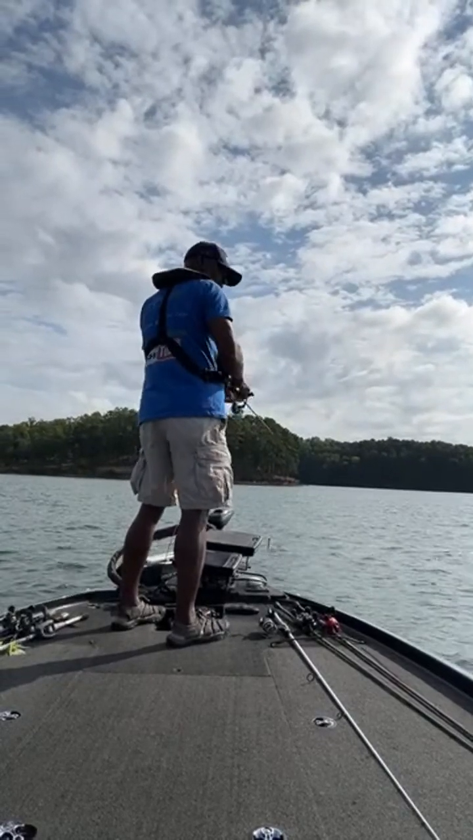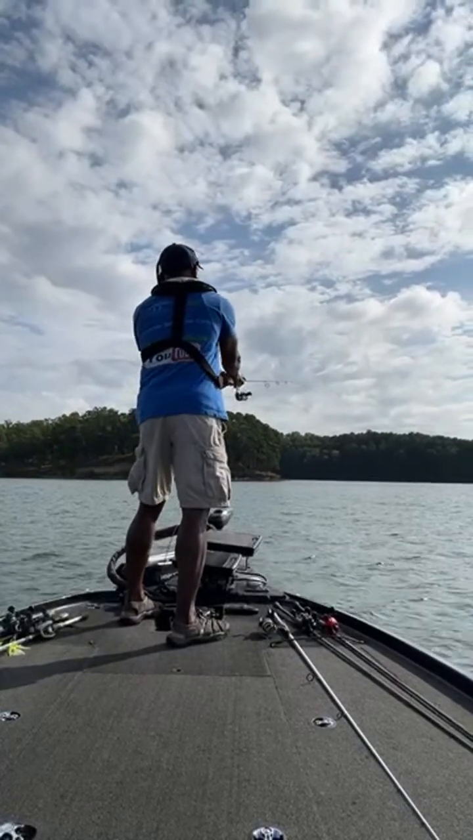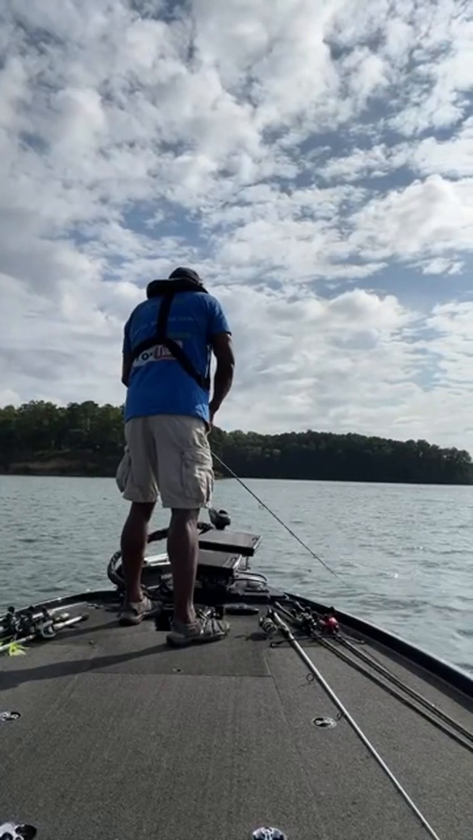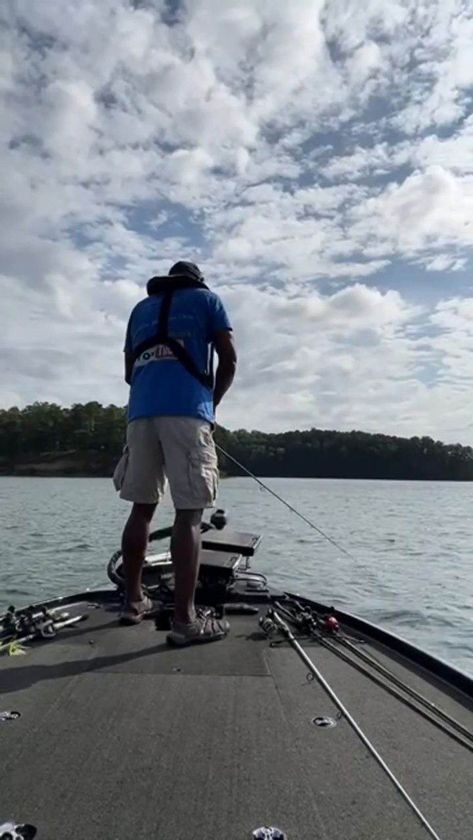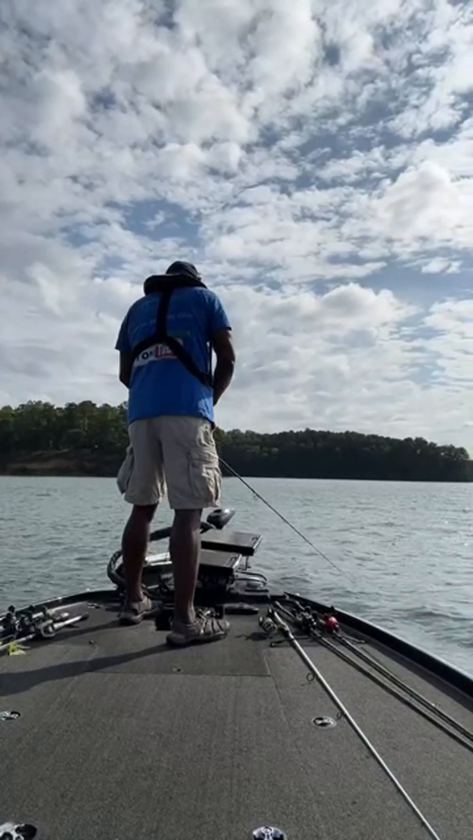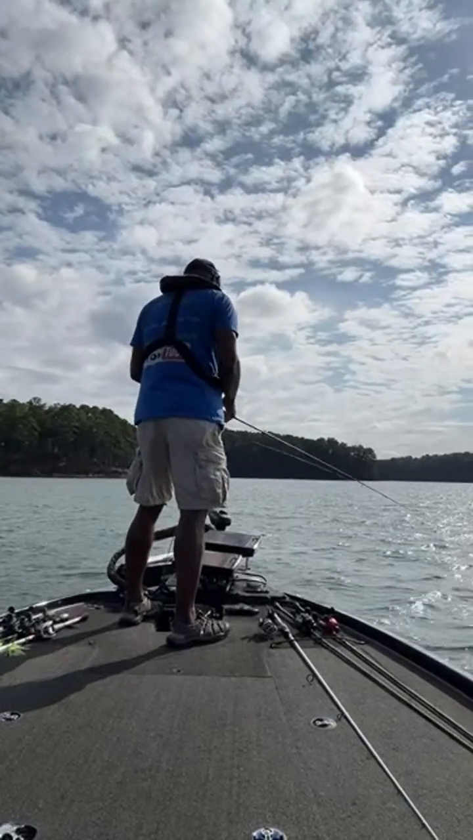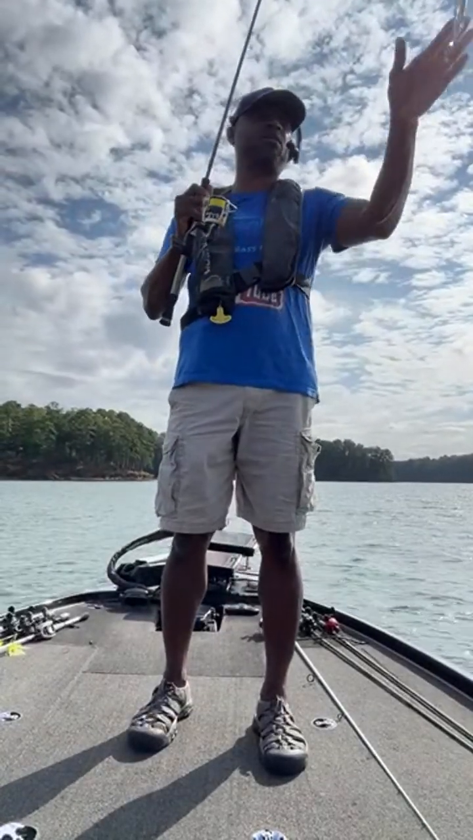Let me make a few more casts, and then, like I said, I'll bring you up here and show you what I'm looking at on the screen. All right, make another long cast out there. So that first one, I was working it through pretty fast because sometimes they'll come flying up out of the cover and just go ahead and hit that jerk bait. And as I'm bringing that across, they're not really even following it. So these fish out here are not active. But I'll show you guys anyway what I'm looking at on the screen. Let's go ahead and put this back up.